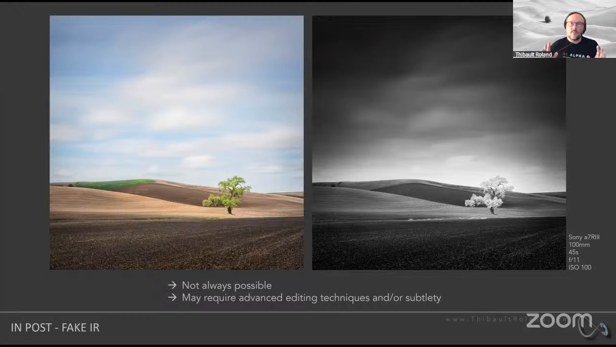So it's totally fine. However, it does require some more advanced techniques. And it may not be possible to do that in every single image that you might be capturing with a visible camera, because now if you assume that I have some red in the background as well, it's going to be extremely hard to isolate my main subject, that tree, from that red, from the green background. I said red, but I meant green background behind that tree.